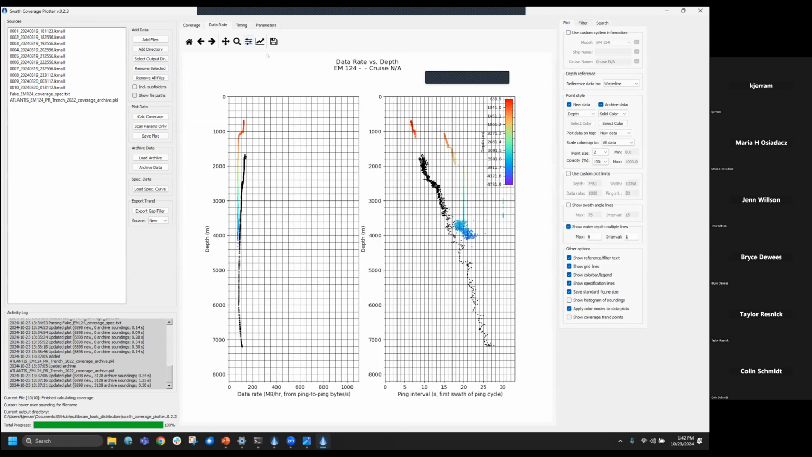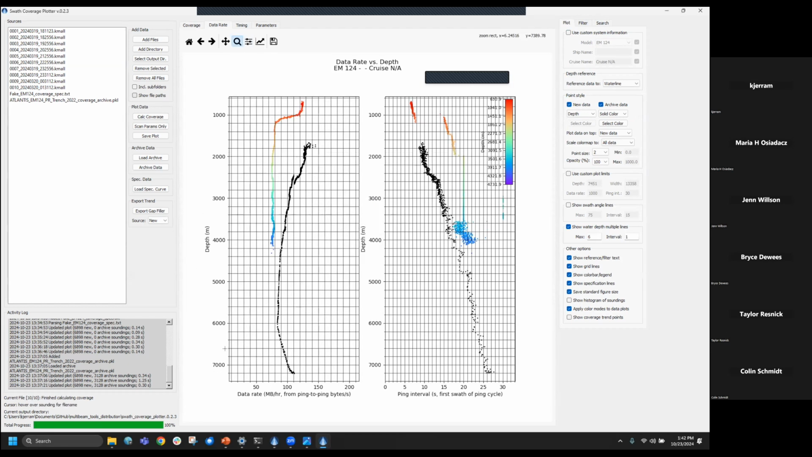Some other little features here. There's a data rate estimate here, which is kind of handy. You can see in this system, in shallow water, it's producing a couple hundred megabytes per hour. That's not including water column data. If the directory that you point to has water column data in it, it will scale this estimate up using those files, and it will start to tell you what you can expect for data rates while you're underway.